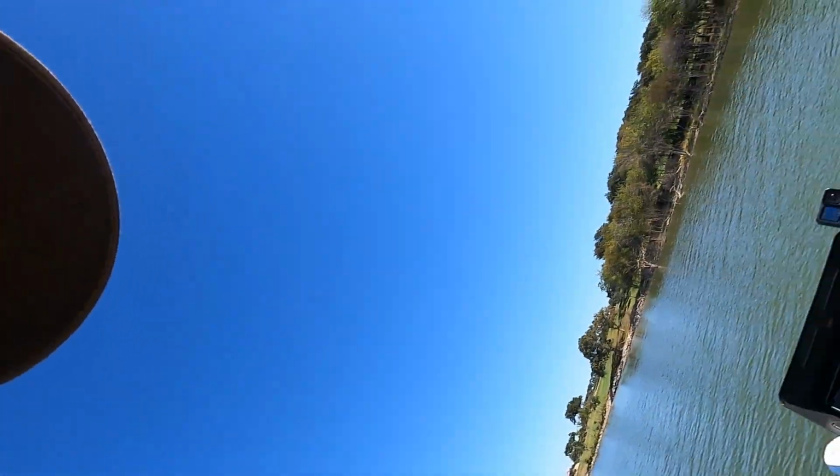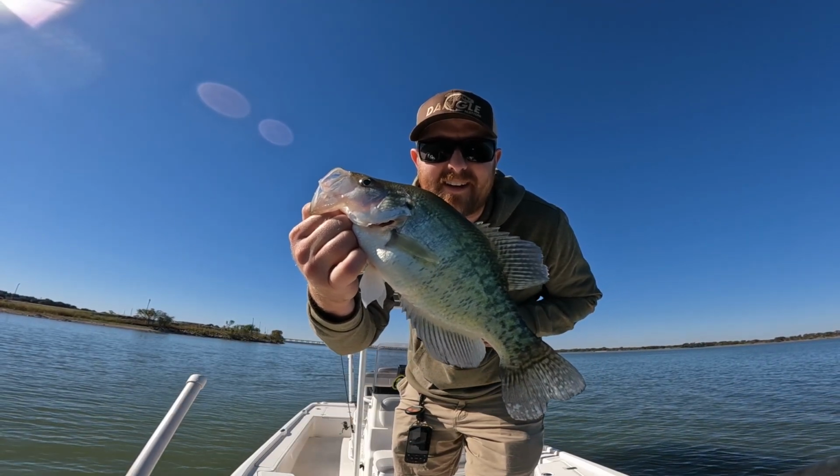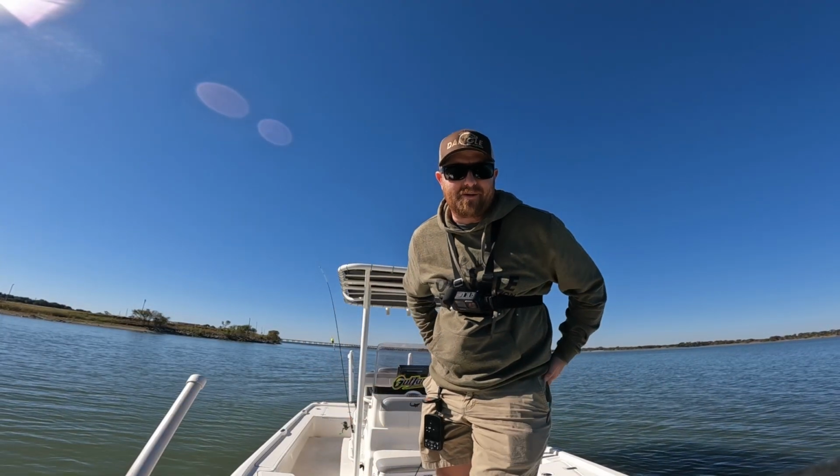Let's put y'all back on my chest. One more look at her. There we go, guys. Let's get her down here. She goes back. If you use the scope, they don't stay in the boat, guys.